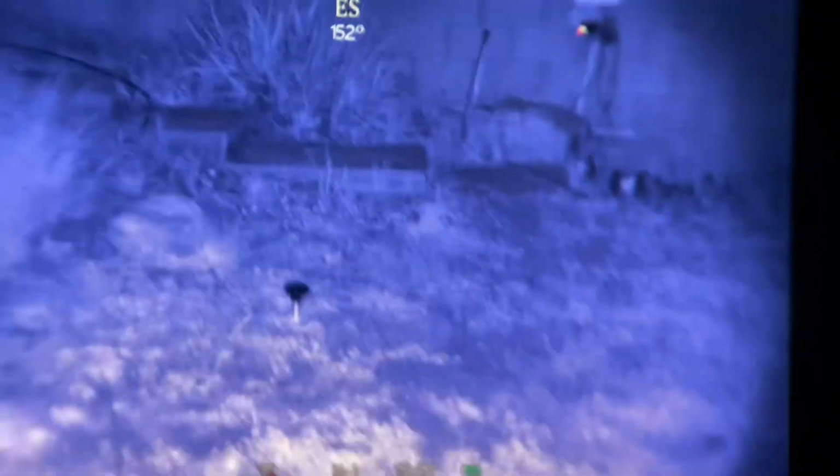And I'm backing up as I'm speaking here, and I don't want to lose my footing, so I took the night vision away, turned around, and actually walked forward. I'm walking away from the wall a bit at this point. So here we go again. I'm going to bring the night vision back up, and I'm at about 30 yards or so right now.